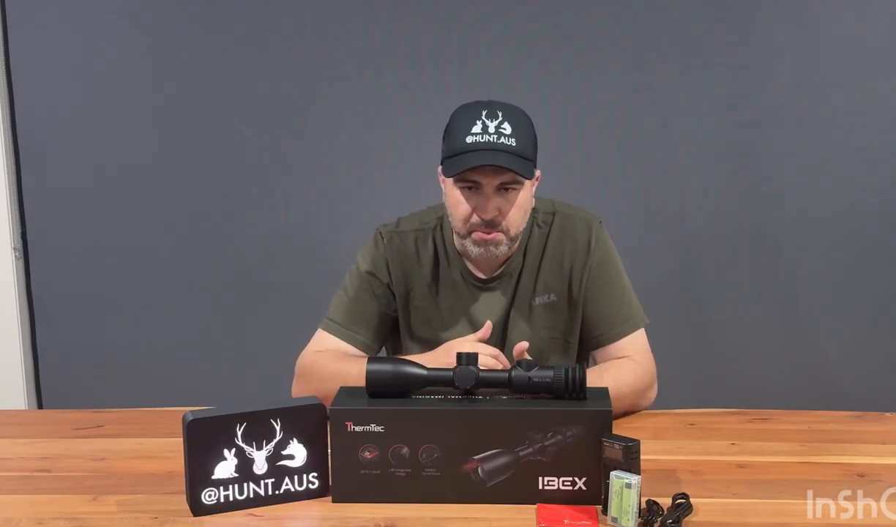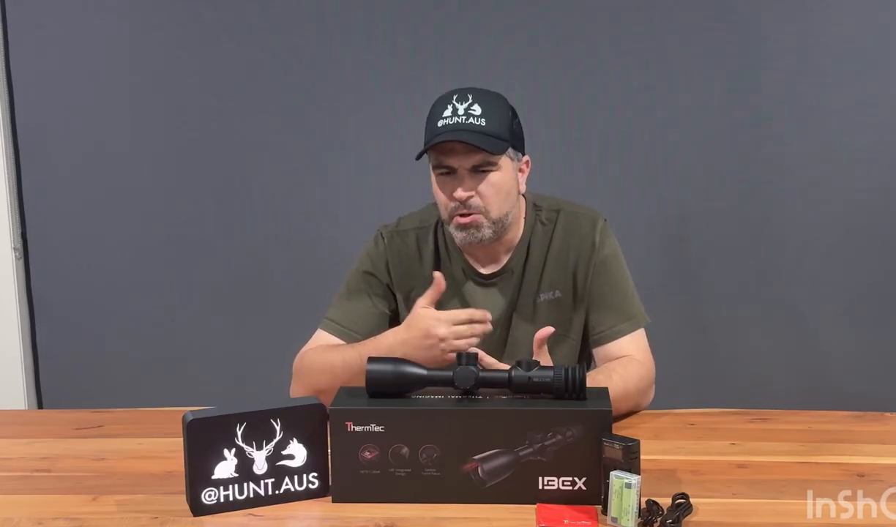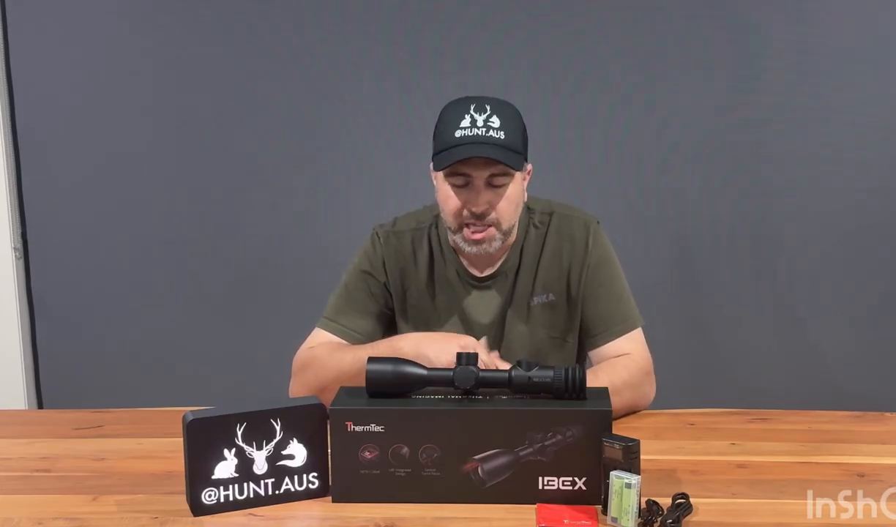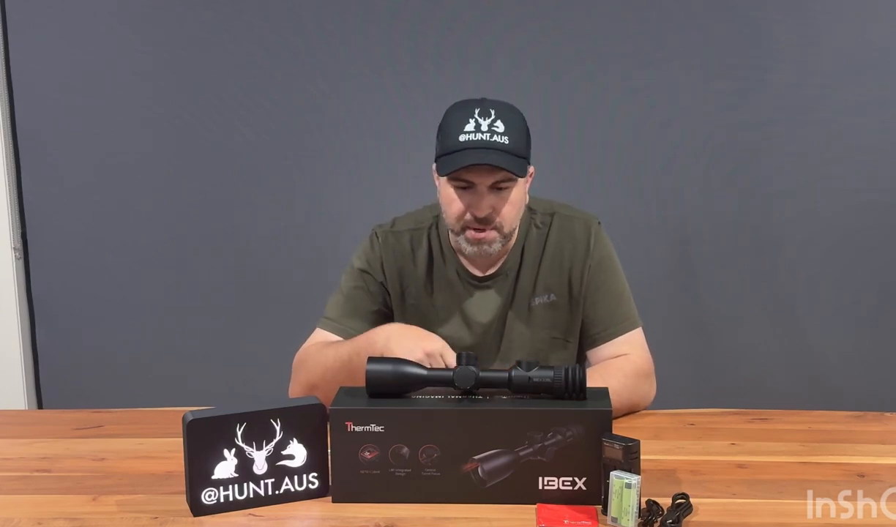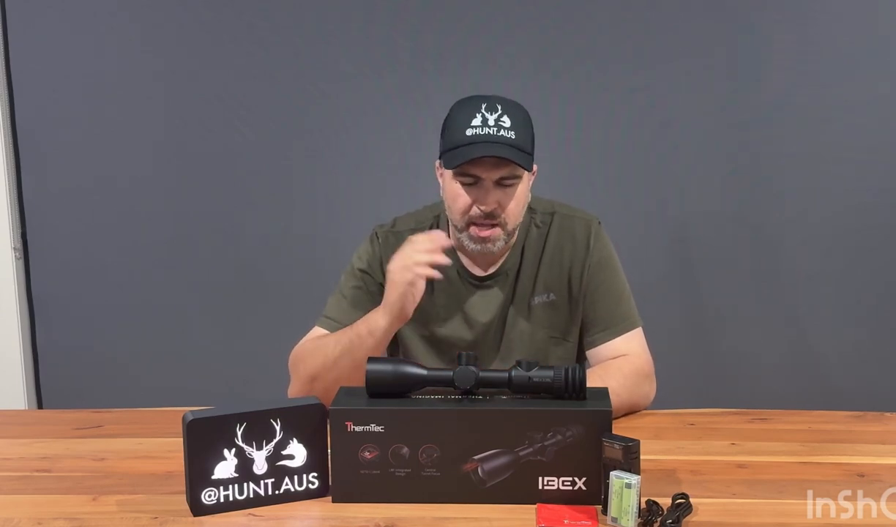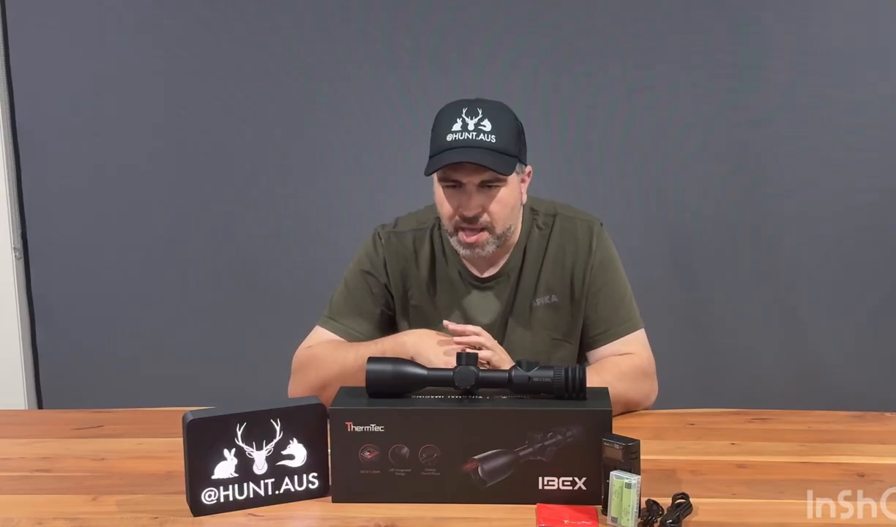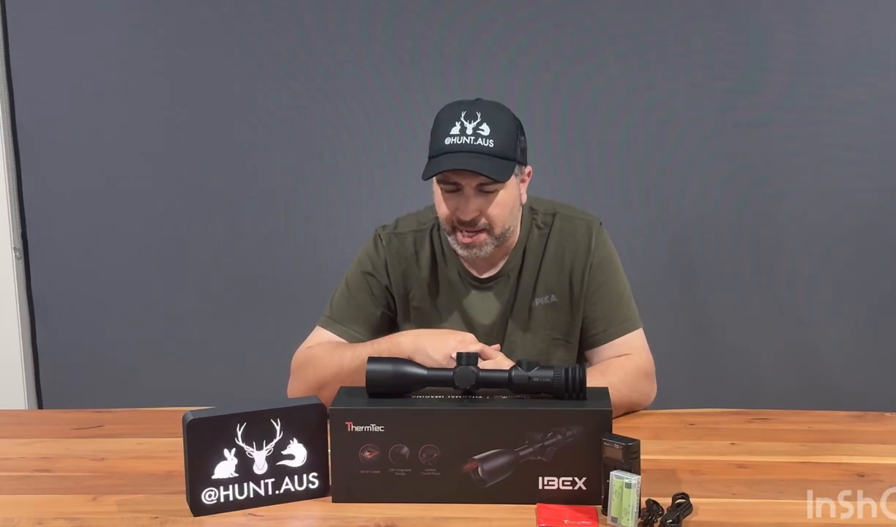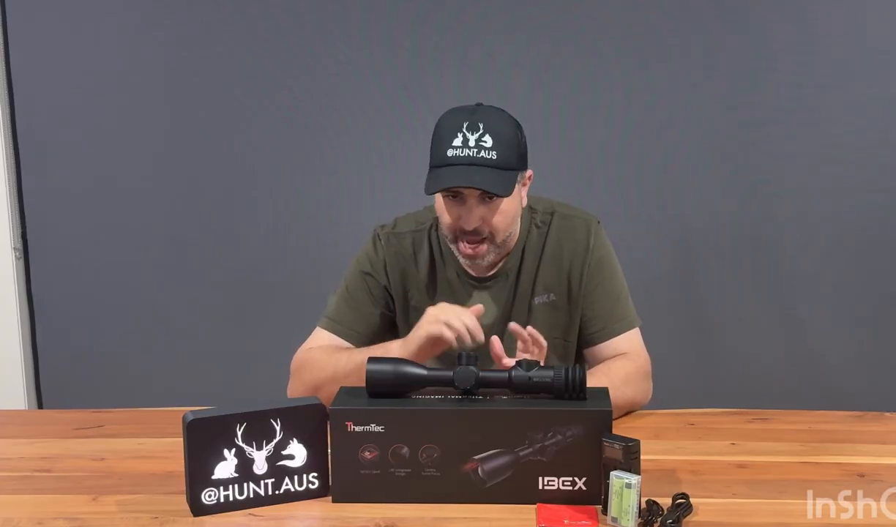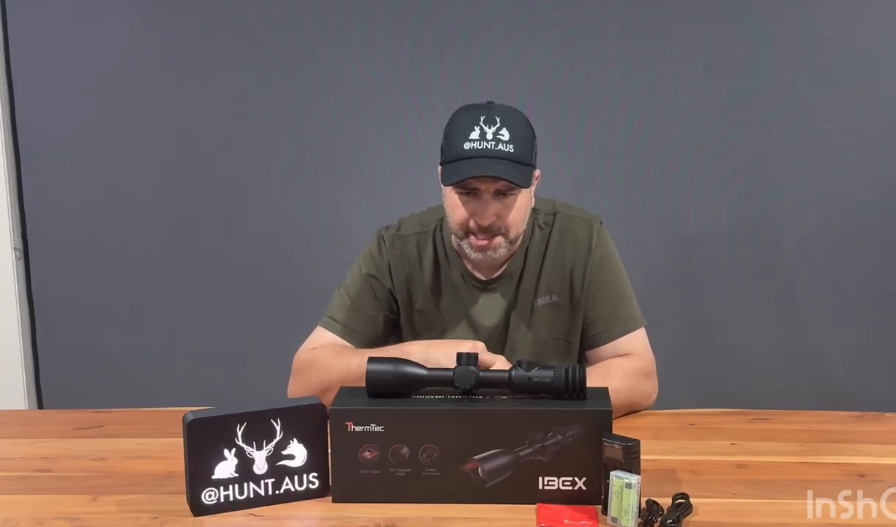Sometimes it does happen, animal's hit, makes a bit of a run, and you want to track it. And when you are zoomed in, it makes it that little bit harder to be able to do so, especially in the spur of the moment, looking to adjust zoom. So from that point of view, all the hard work's done. That'll drop to a base mag, gives you that bigger field of view and allows you to really see what's happening after that shot's taken. So again, that to me is a real game changer and a great move in that sense.